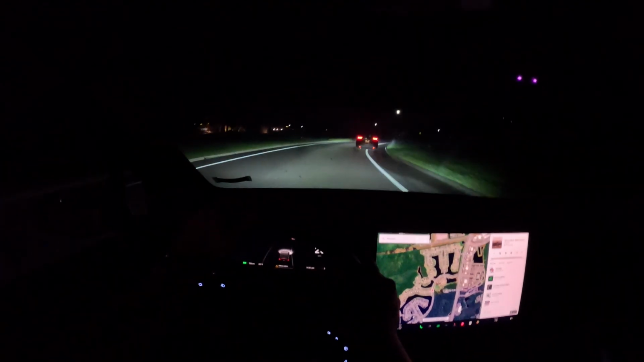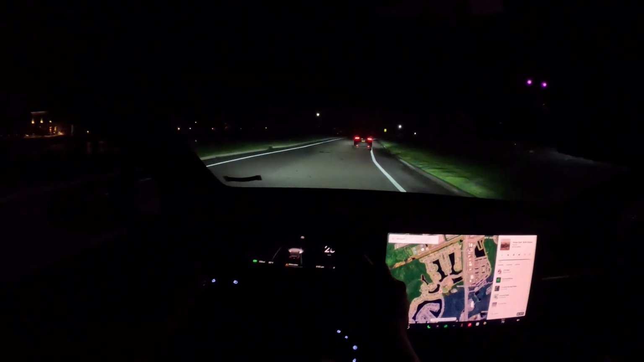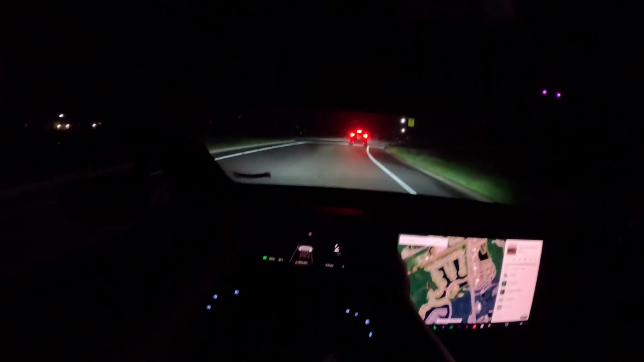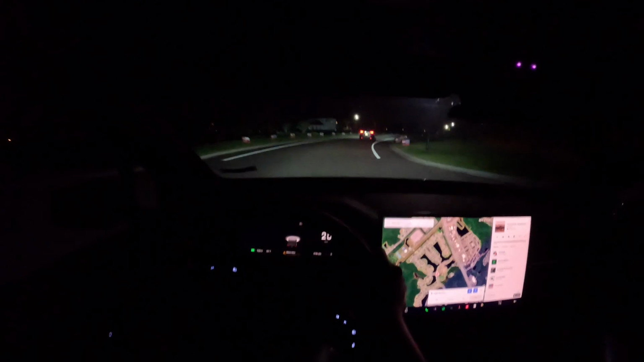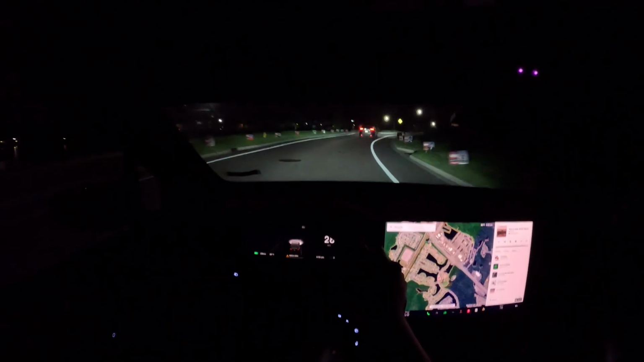What is this person doing? High beams are really bright. Not bad.